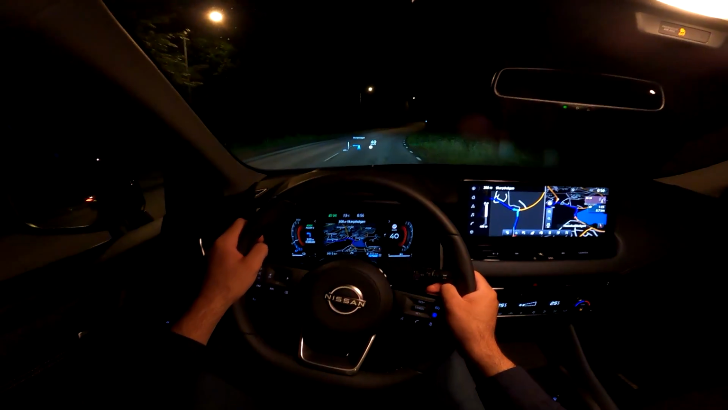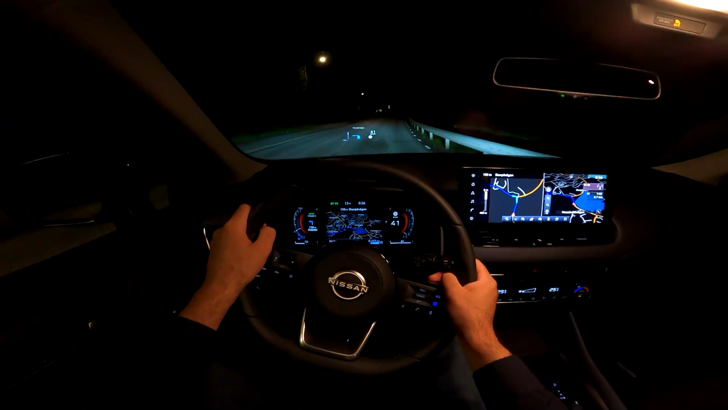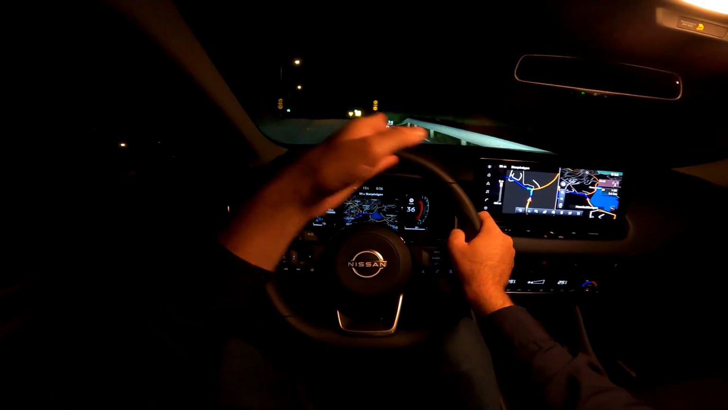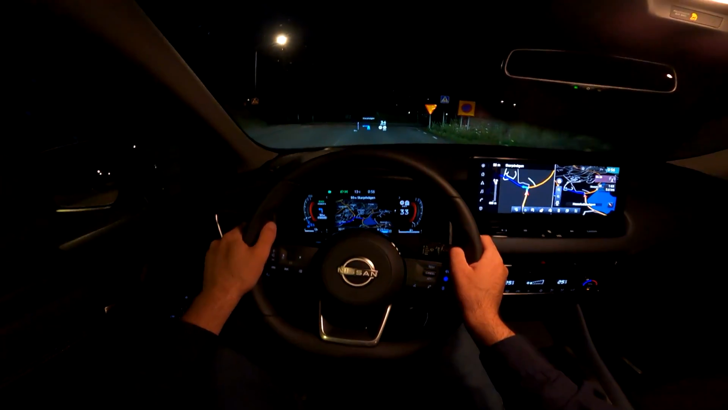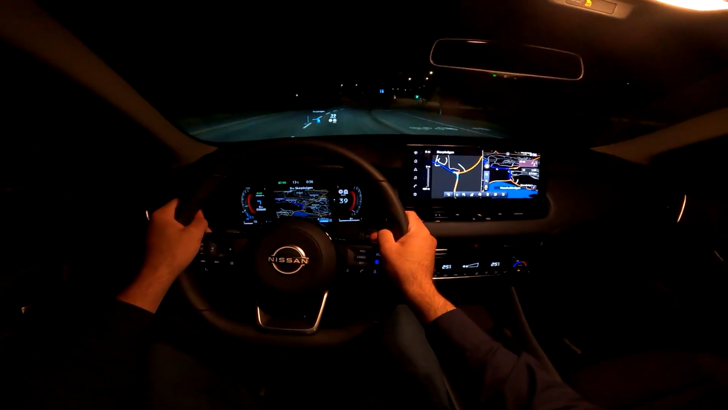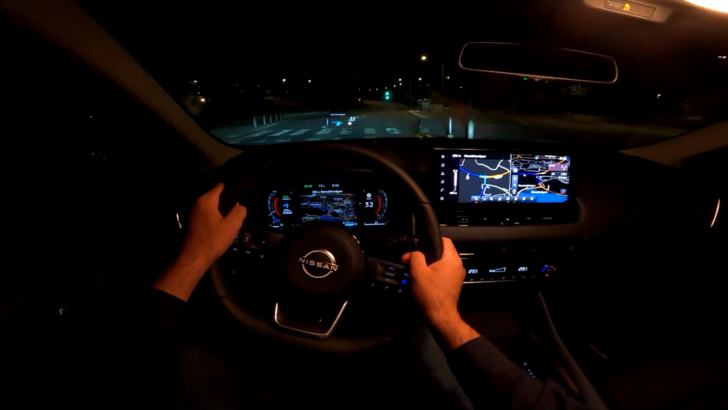Not sure if camera is catching it, but this car is also equipped with a nice head-up display, which has a bunch of information, speed limit, navigation, and the arrows that show you where to go. So go left now. And for example, look at this. Very nice and very instant response.